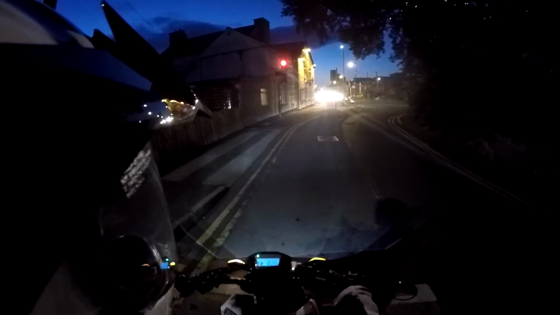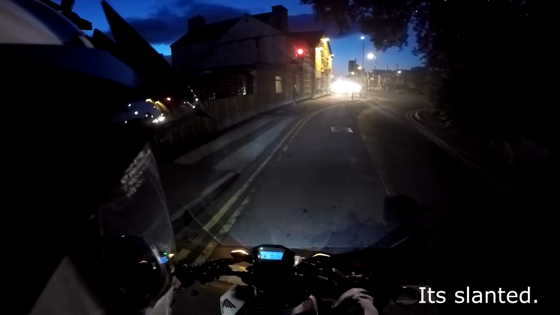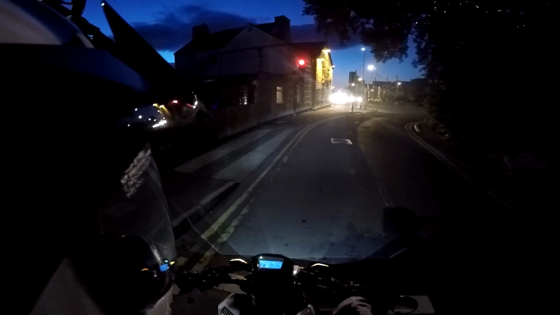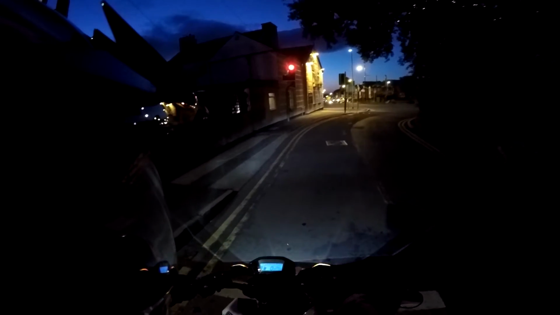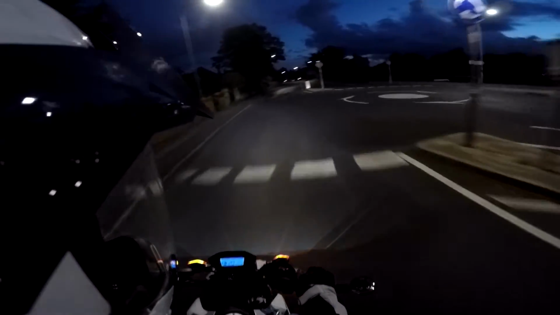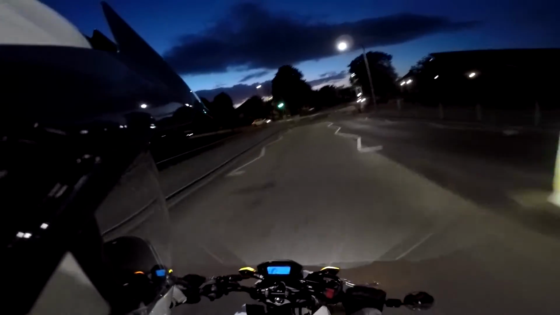Wow. Either that side of the road is slanted or they have beams on. I'm going to go with the road on an angle and not that they have beams on, because I don't think they have beams on. Well, that's a stupid road angle to point this way, isn't it? Because it's nearly blinding. Where is my mind? It's stuck in my head now, great.